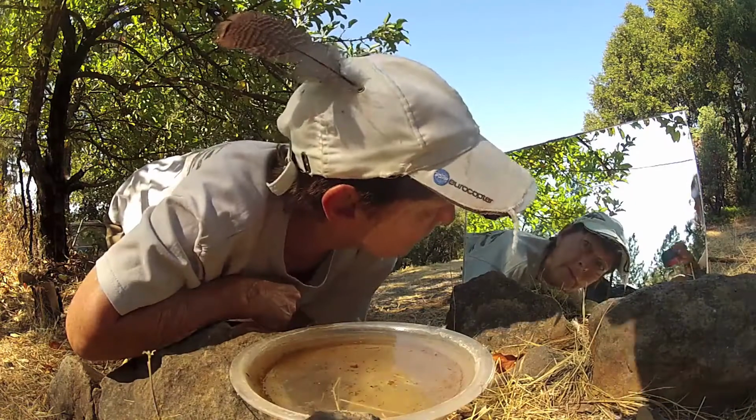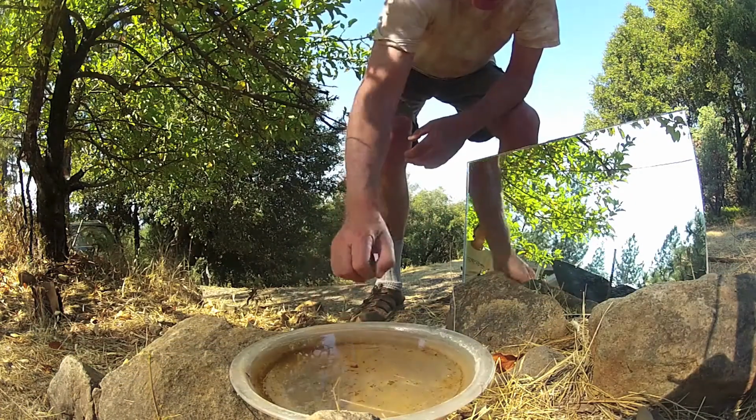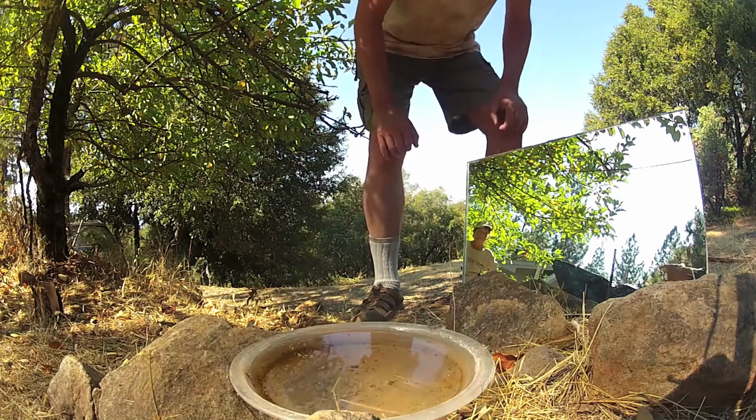I'm actually looking for a reflection and I don't see one. No, I don't think it's okay. We can move it then. We can move it out this way more, right?